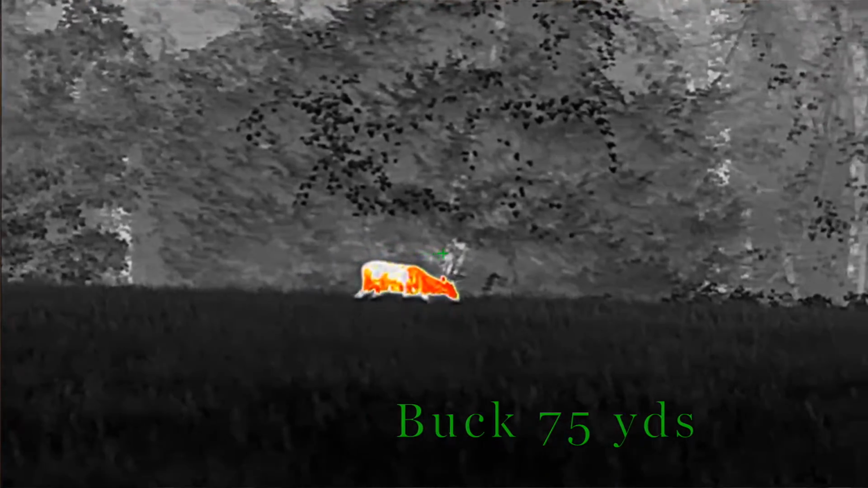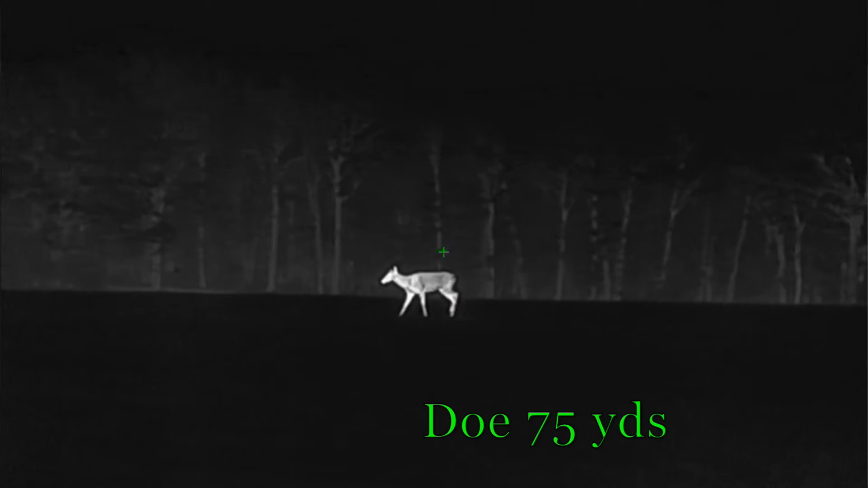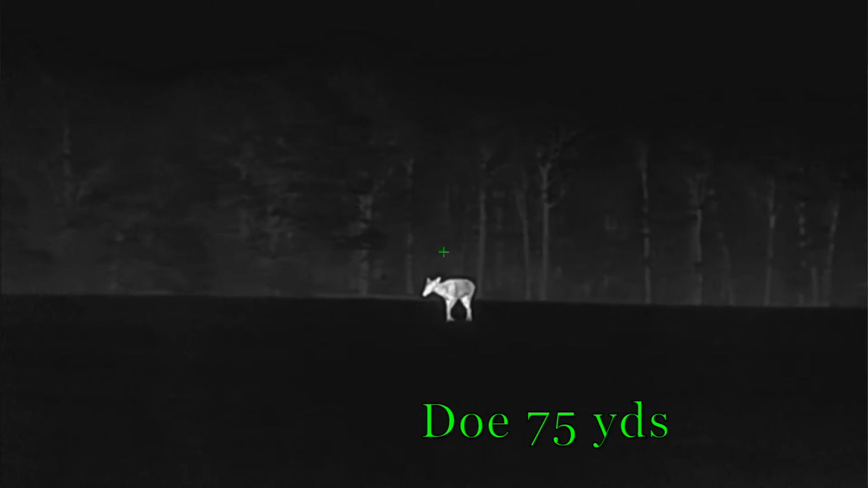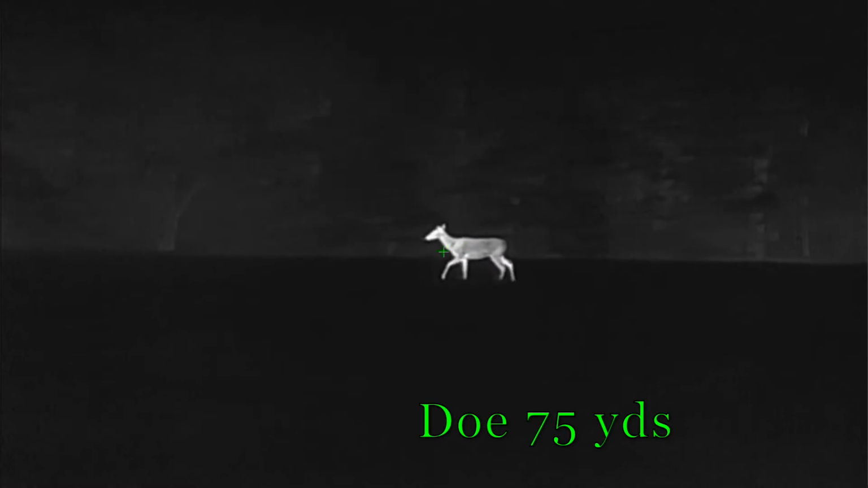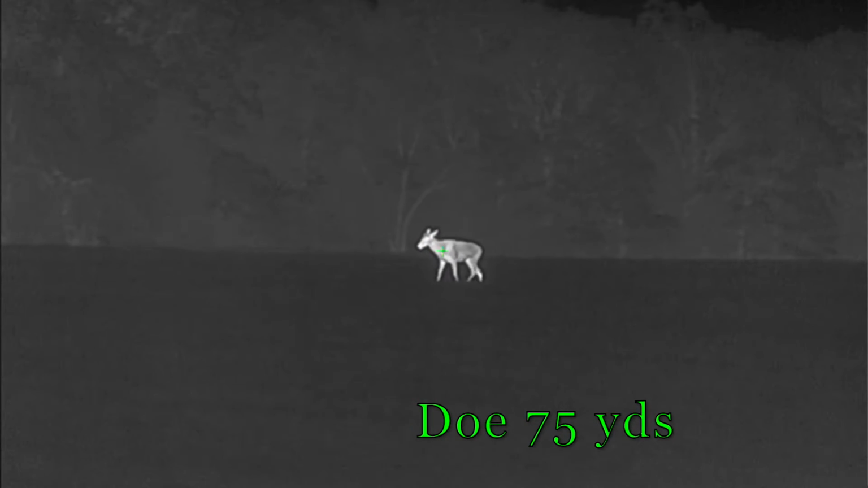Let's see, it's got built-in Bluetooth. That's important because this version 2 allows the addition of InfiiRay's ILR 1200 LRF. It's a Bluetooth laser rangefinder that you can pair with this scope. I know InfiiRay USA is putting those out, and this scope will allow that to be used with it. And the other thing they did in version 2 is they added audio to your video recording. So now you get audio and video when you record. You can hear your shot, hear conversations of the hunt. It's a nice addition when you're taking videos.